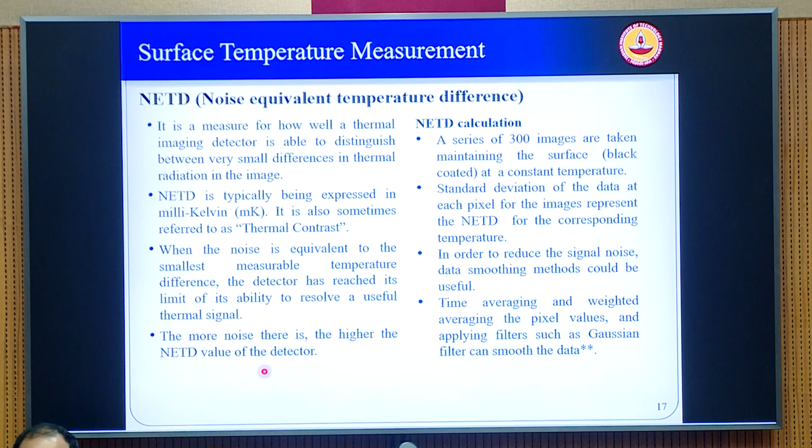So you have to check this NETD yourself. The simple way of doing it is you take a series of 300 images of some surface which you coat with black, so that the black coating will improve the emissivity close to 1 and you get the maximum possible emission from that particular surface. When you take a series of 300 images and calculate the standard deviation at each pixel, you can deduce what this NETD is.